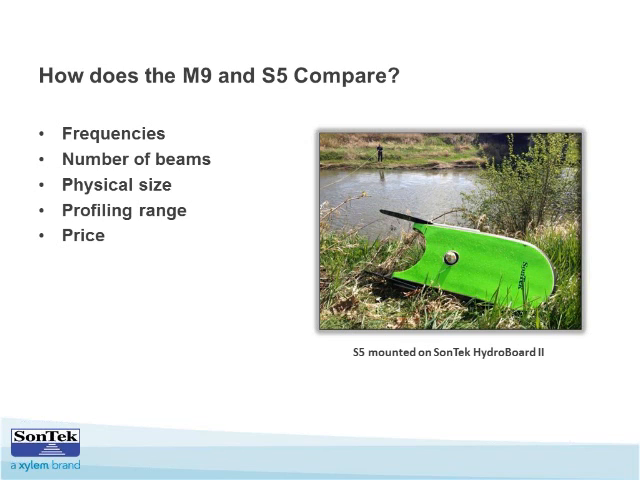And Sontek has a wide network of distributors and sales representatives in all parts of the world, and they can certainly guide you through identifying the proper system for your application. So again, the S5 operates in 2 frequencies. The vertical beam is at 1 megahertz, and the slanted beams operate at 3 megahertz.